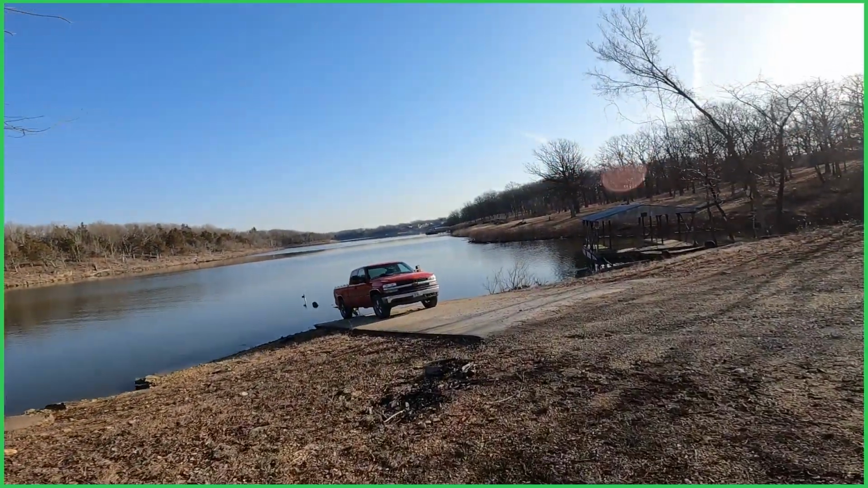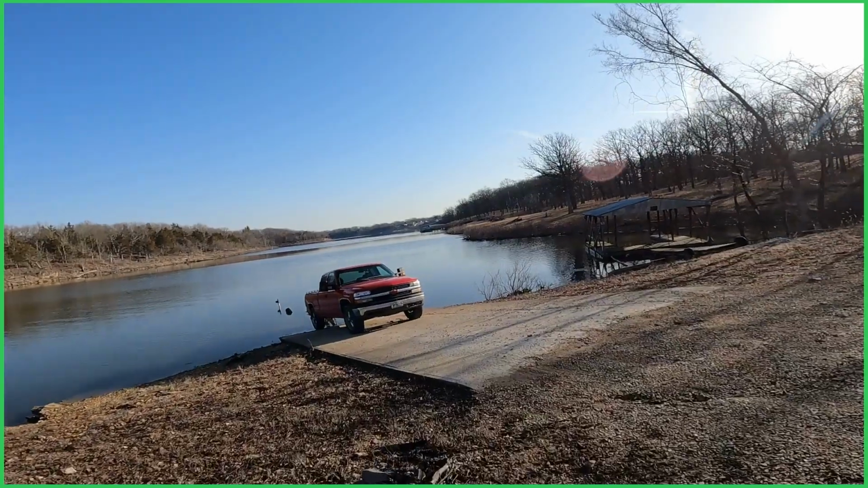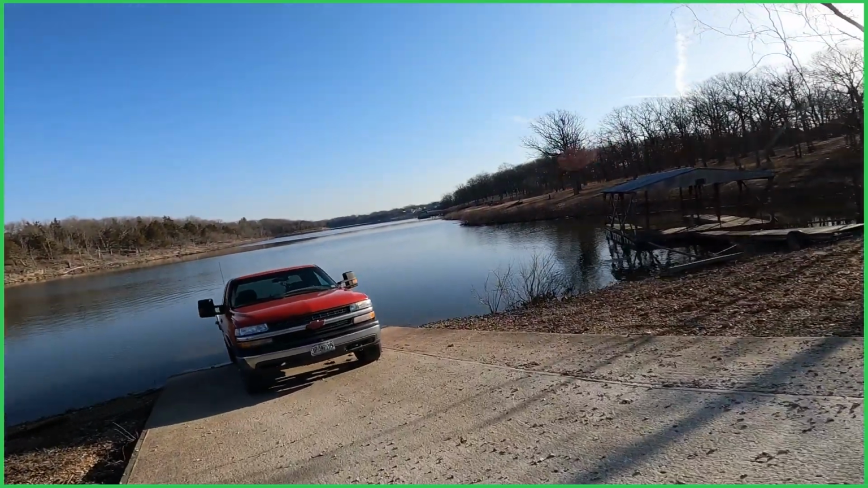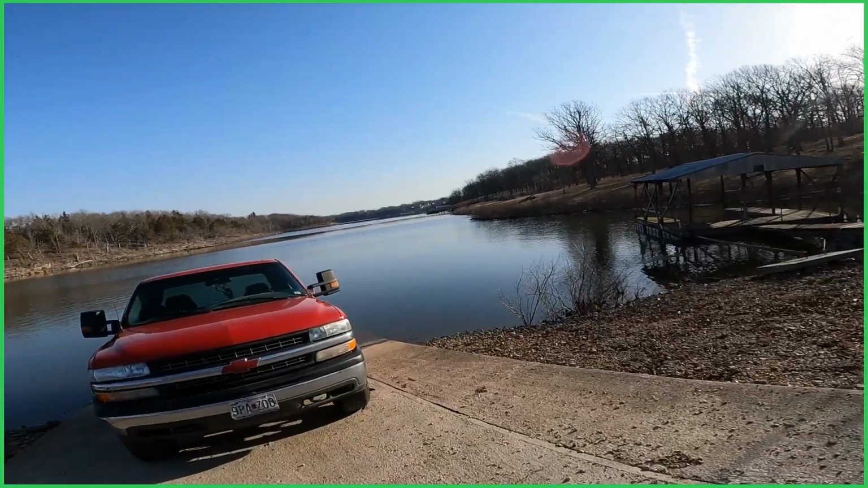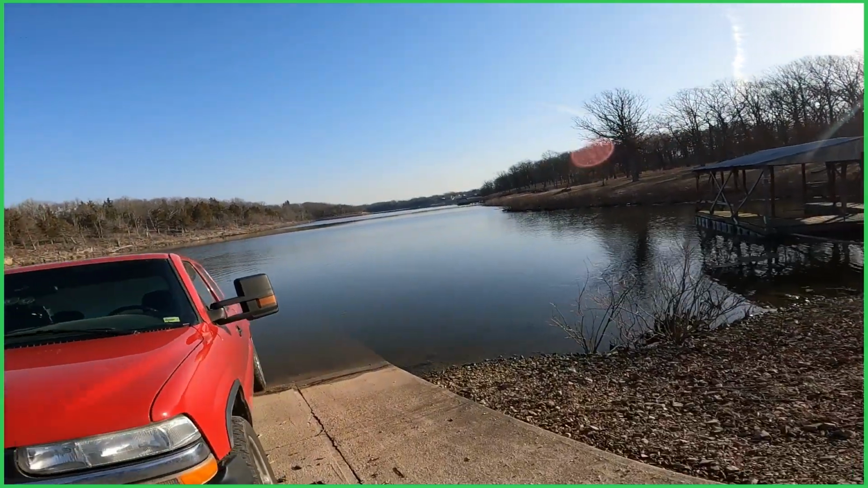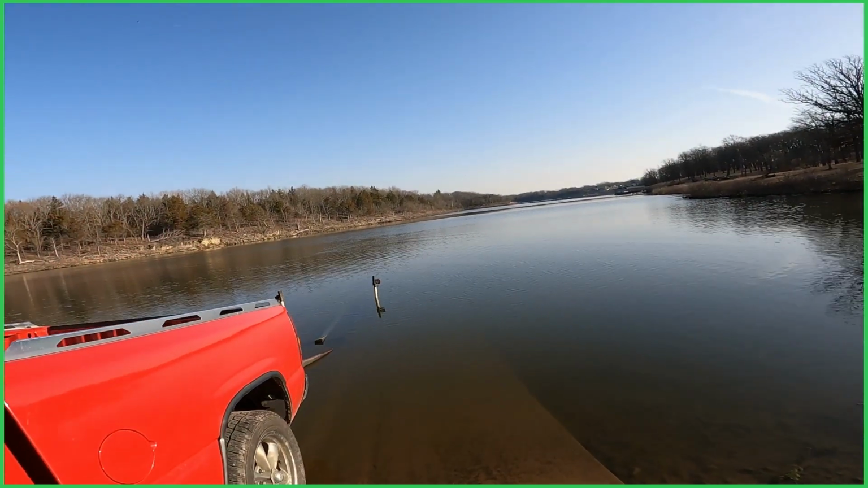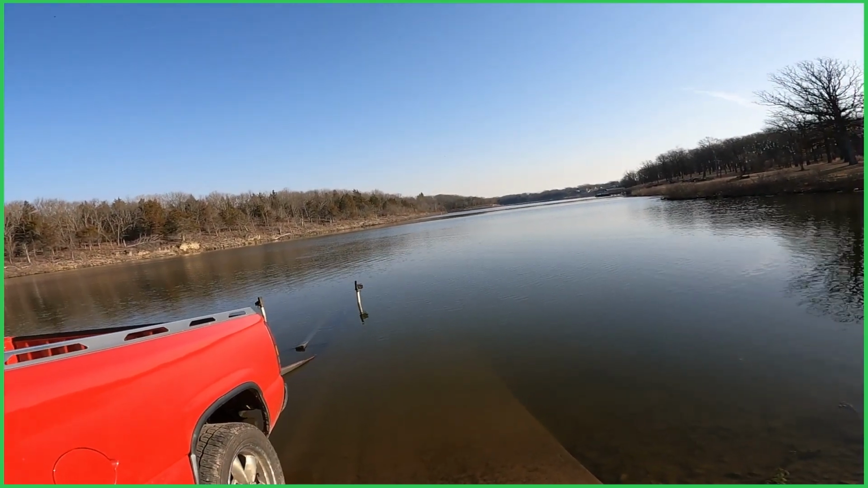Well guys, we're here at Pomme De Terre Lake once again. Hidden Valley Ramp. Gonna put in, see if we can catch a few crappie today. It's supposed to be a beautiful day. So we'll get the boat launched and we'll get out here and see what we can do.